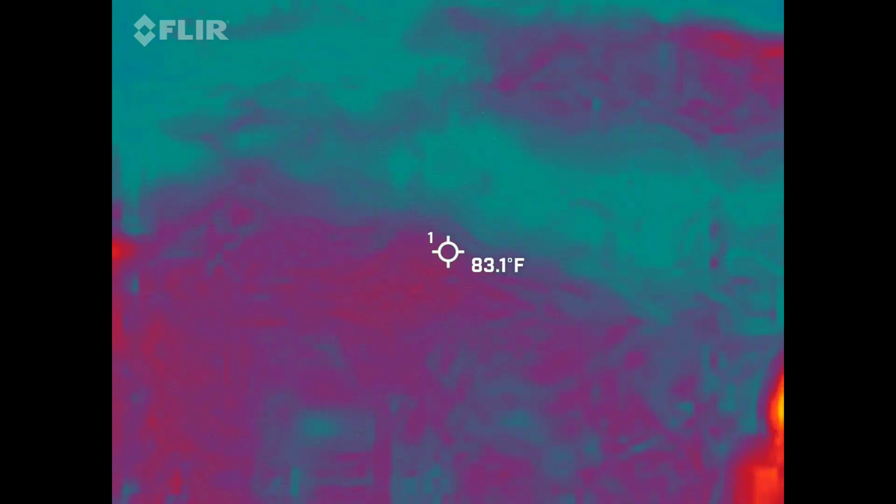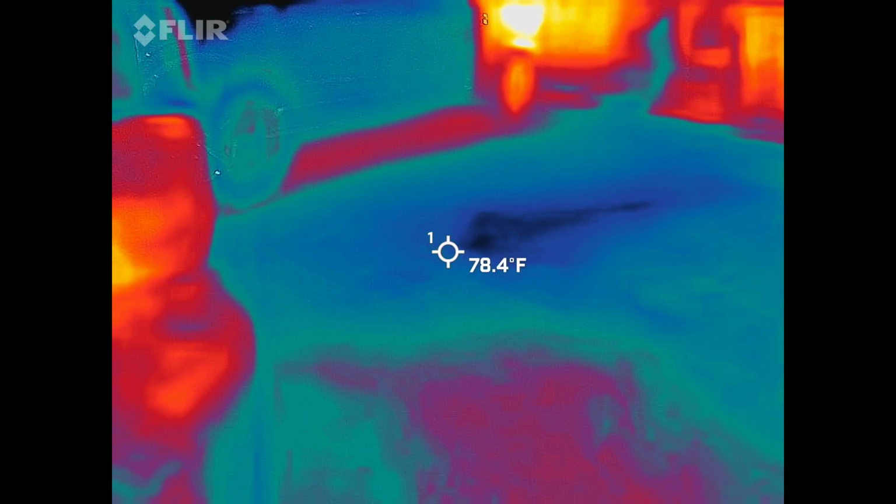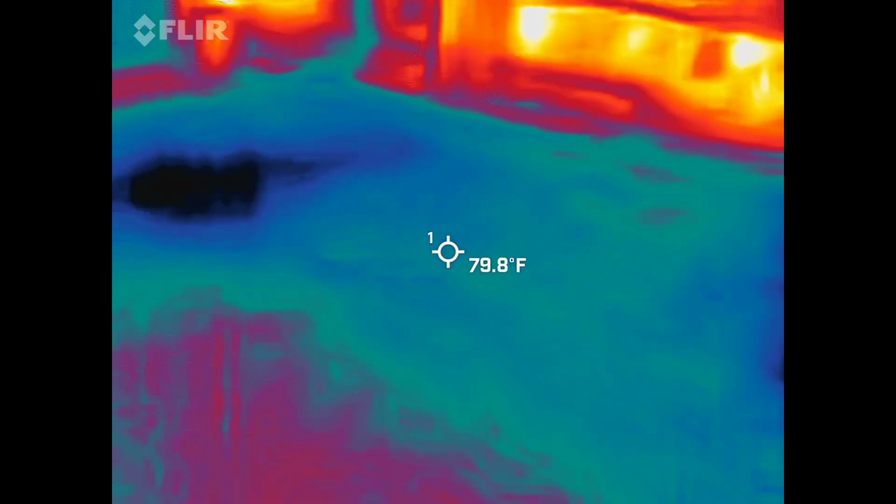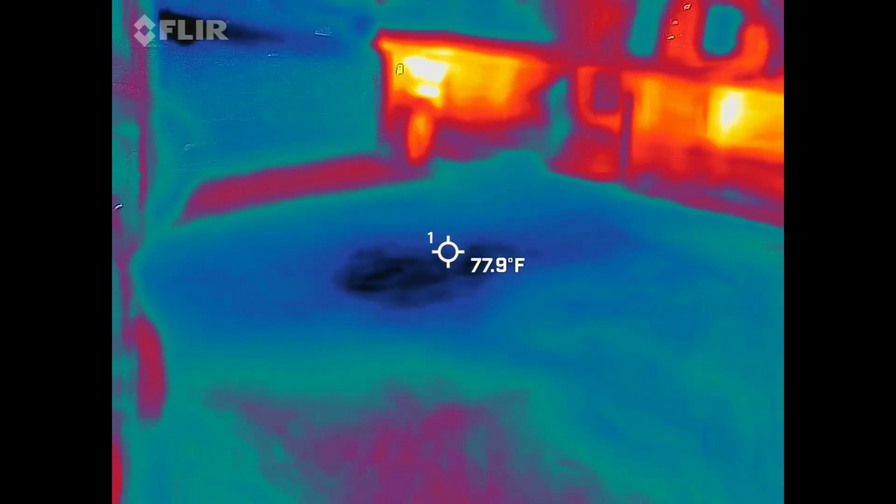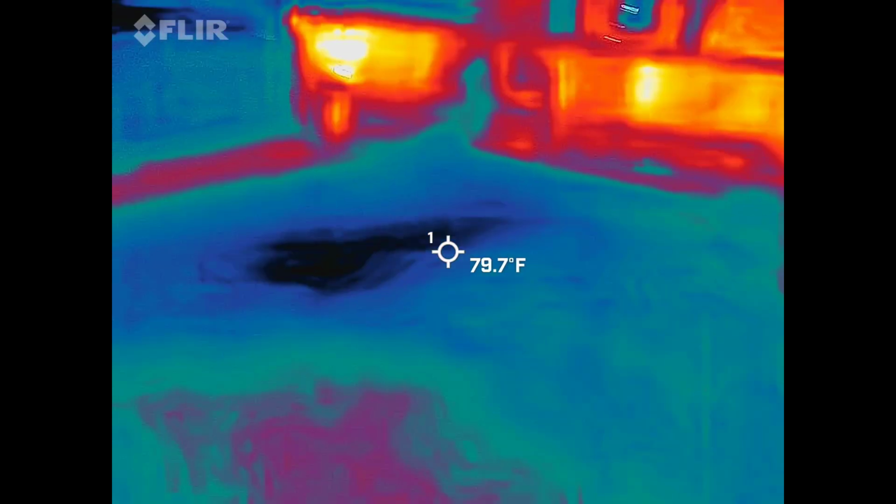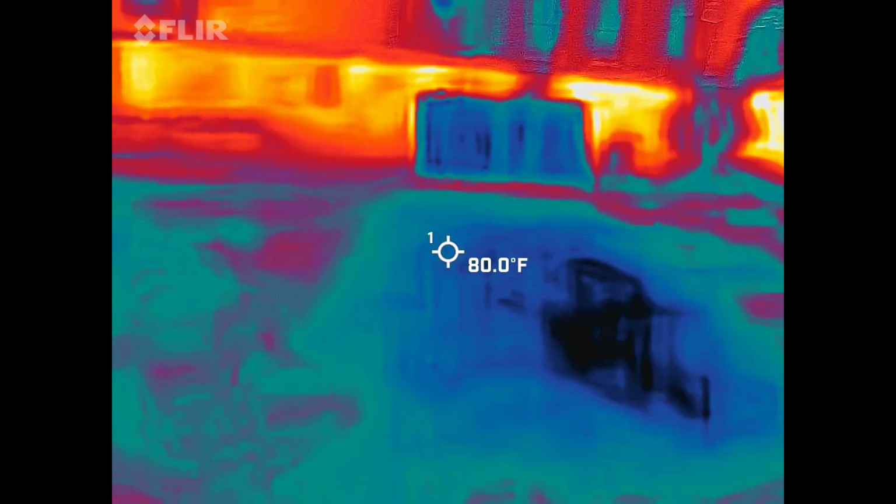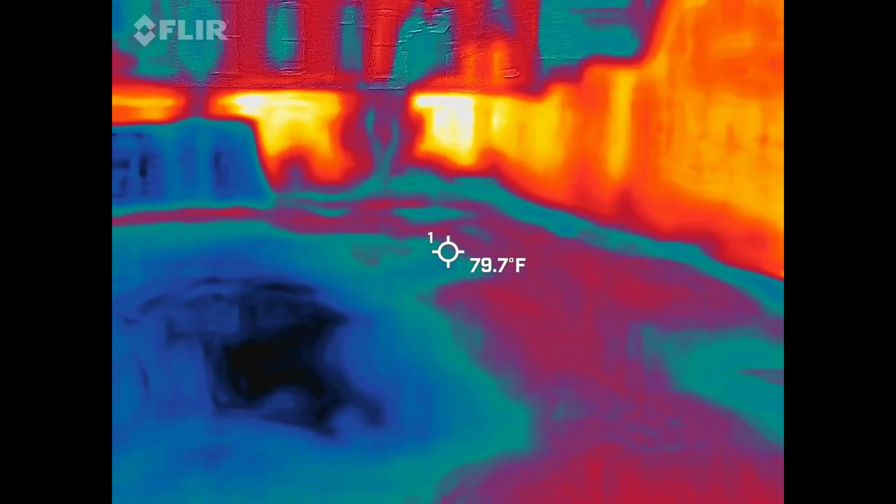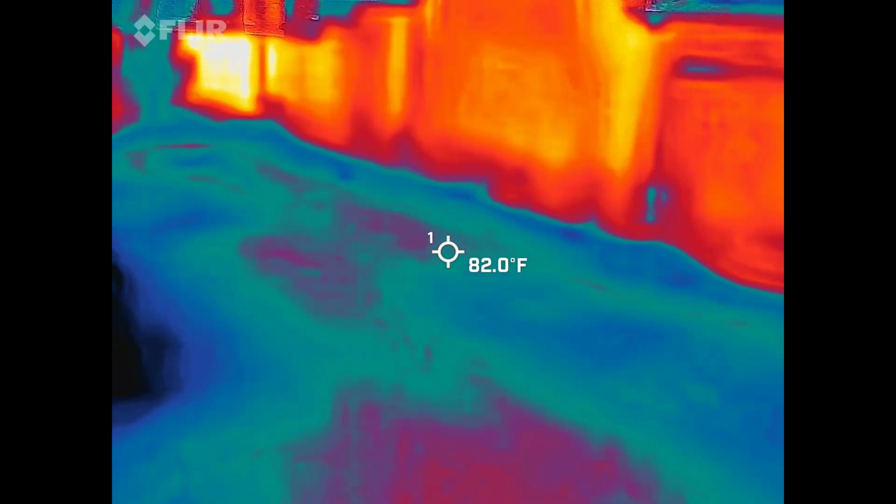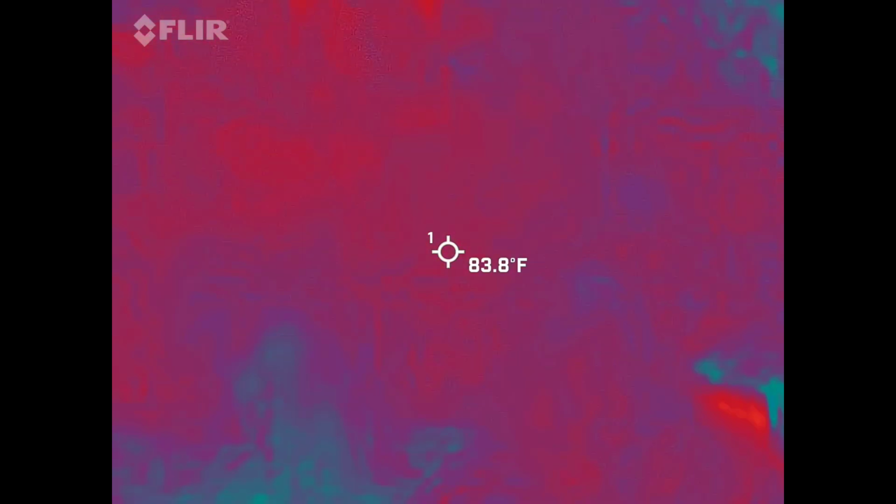Breathing. Amazing. 85? 85. Any other numbers on your red meter? And at this point, we've already had the 27.